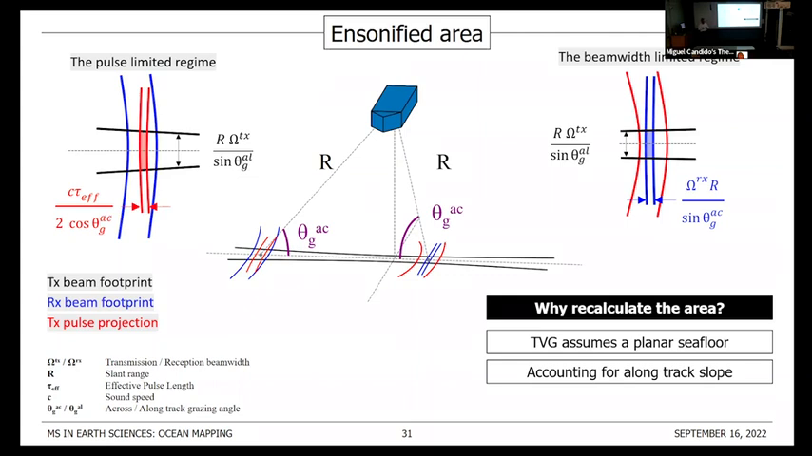I told you before that to compute the grazing angle I'm using a bathymetric DTM, so in principle I'm accounting for the geomorphology. Furthermore, when they generate the insonified area correction, they only use data from a single swath, so there is no way for them to account for the seafloor's along track slope. And that's another reason to recalculate the insonified area.